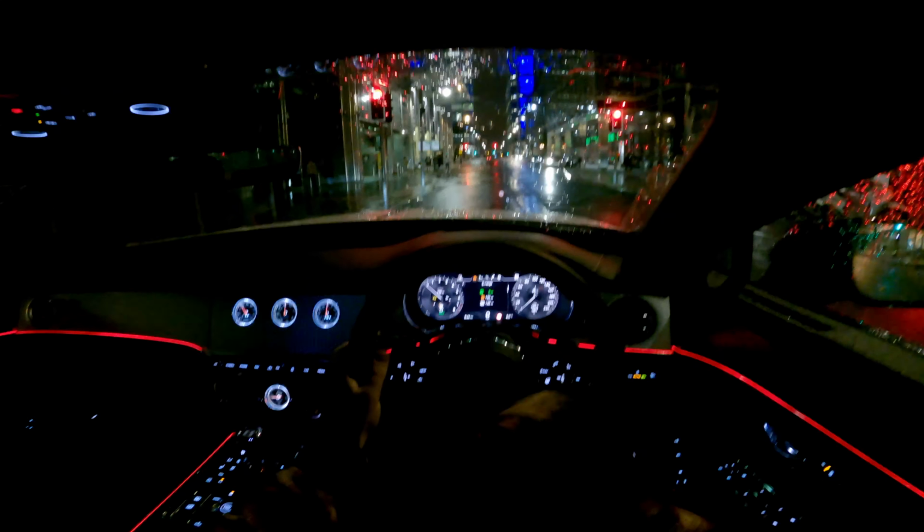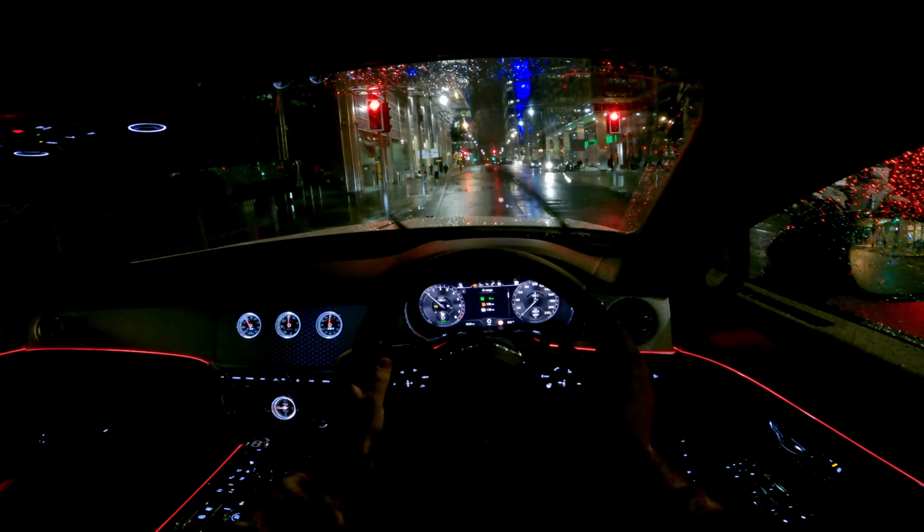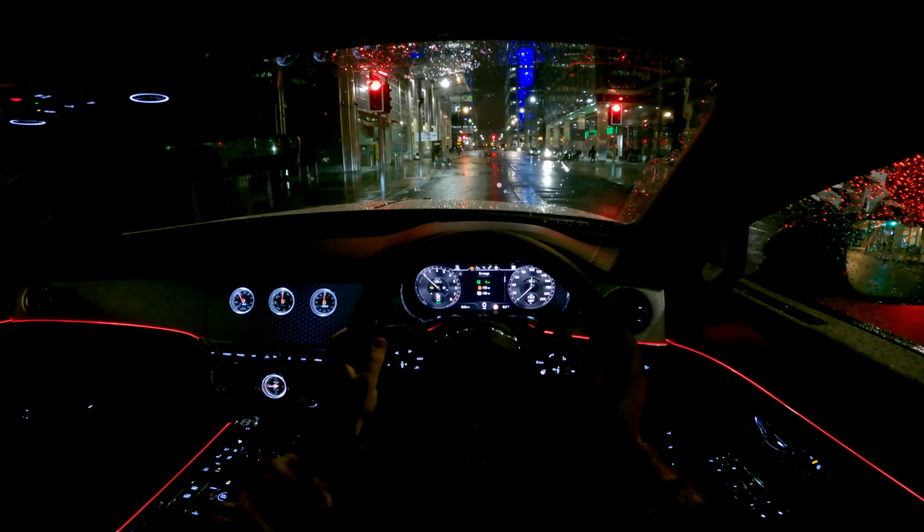Right now the engine is shut because we're at the light stop, but as soon as it goes green, I will take my foot off the brake, and we are in EV mode right now. It's very neat. I mean, you can really sneak up on people with this thing. The only thing that gives it away is probably the weight, and you can hear the tires as they're rolling.